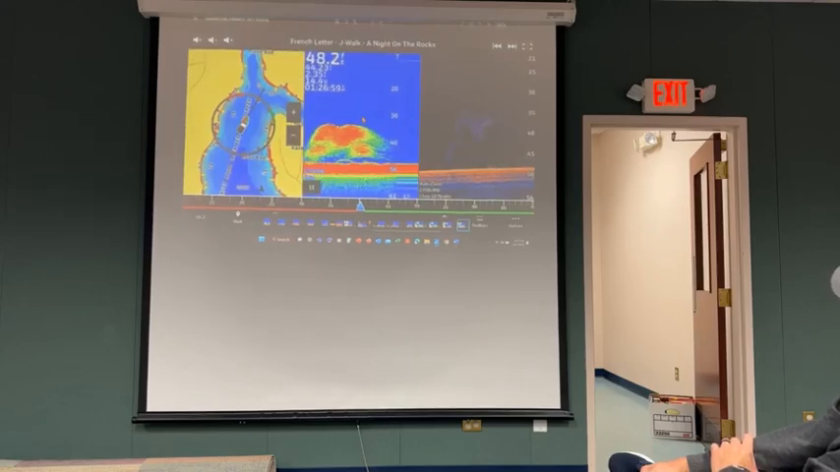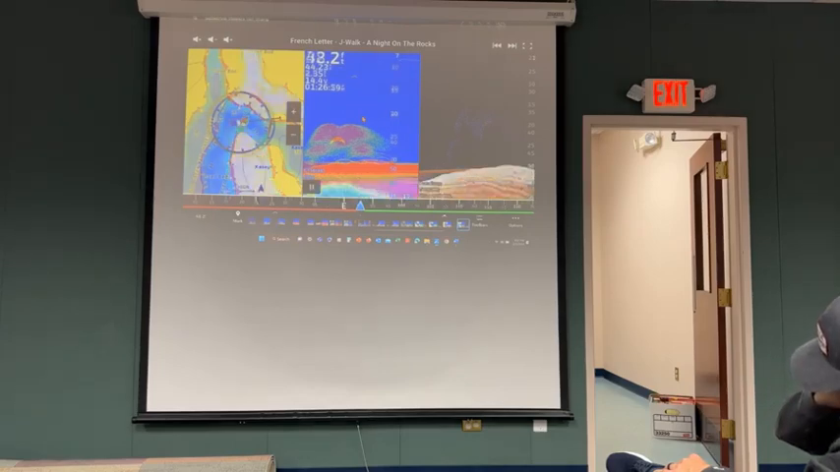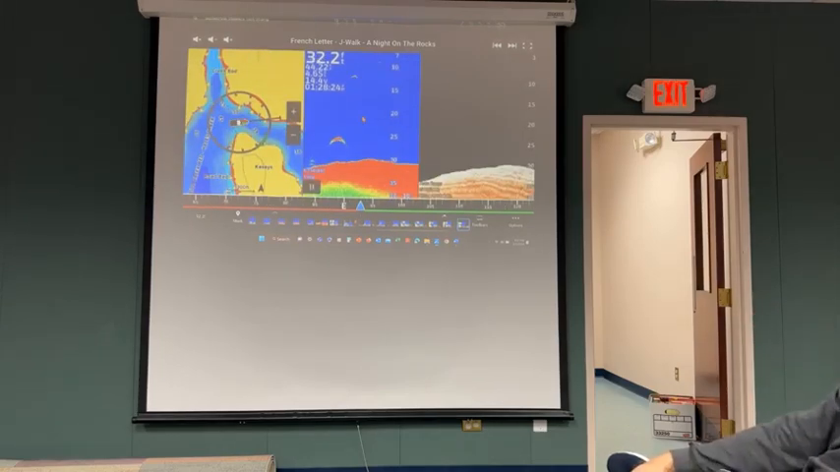Say what? Yeah, tape net, both tape net. One's a 10 foot and one's an 8 foot. One has 1 pound and one has 1.5. Indian Creek.